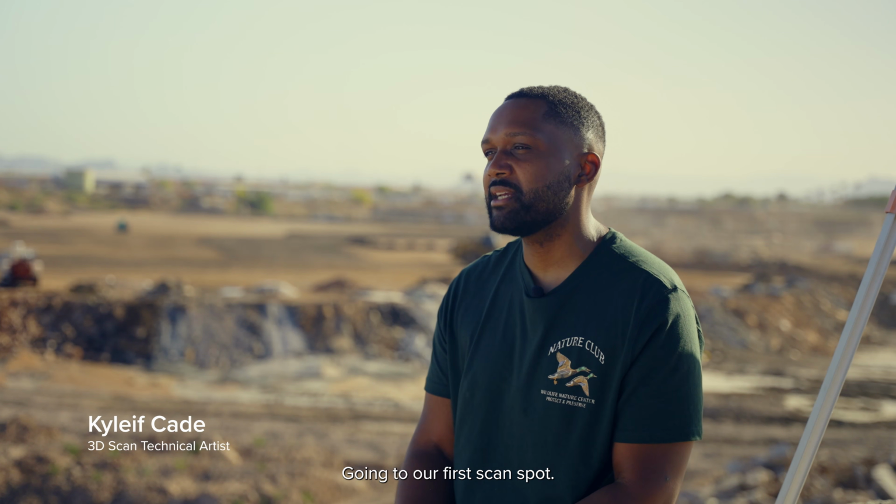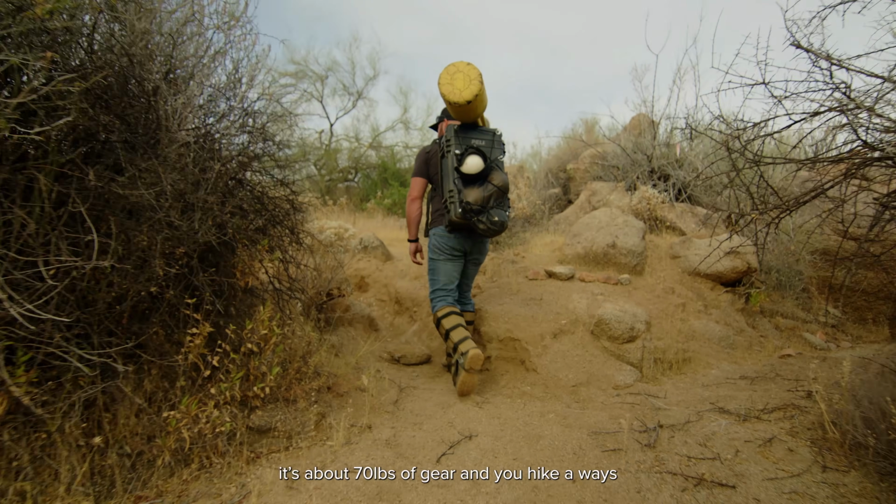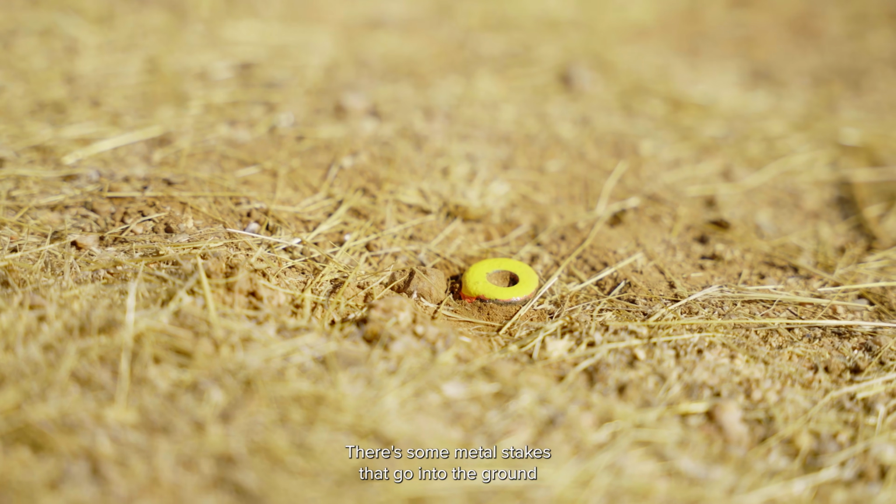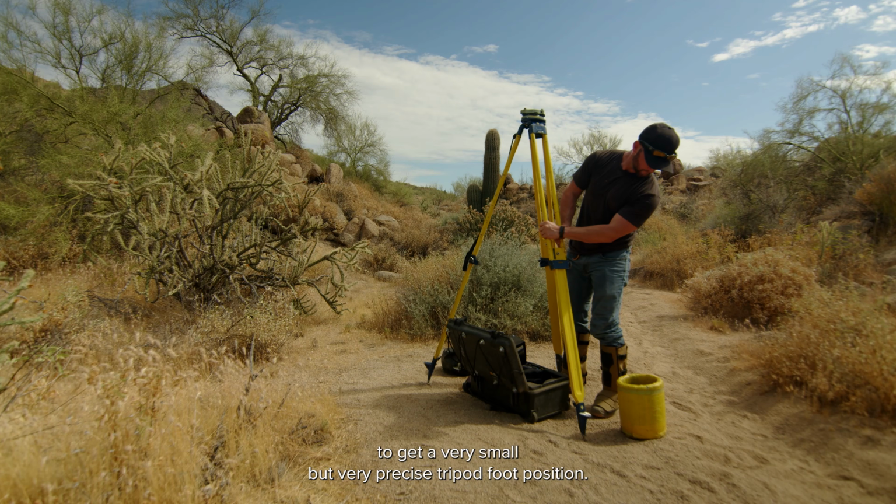We go into our first scan spot. Then you load up everything on your back. It's about 70 pounds of gear, and you hike a ways to where the tripod stakes are. There's some metal stakes that go into the ground to get a very small but very precise tripod foot position.